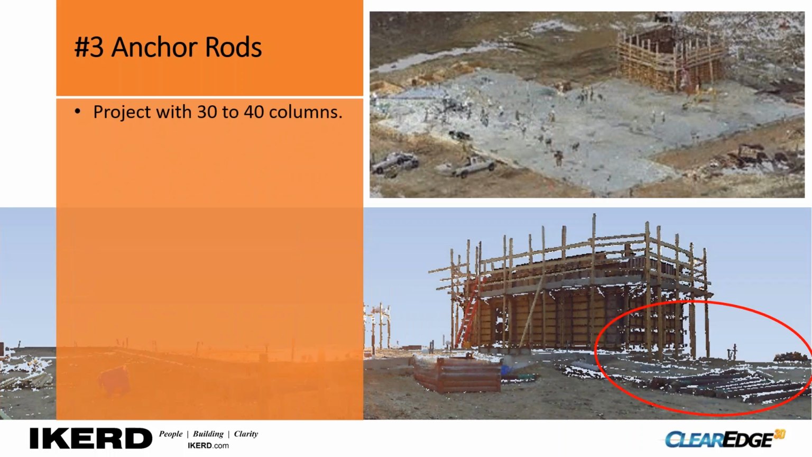This is another project, and what I want to point out here, this is a smaller job, probably had 30 to 40 columns, and as we look at it in the red circle there, those structural steel columns have been sitting there ready to stand for close to 3 weeks. Over half of the anchor rod placements were incorrect, and there were a number of areas where they were deficient.